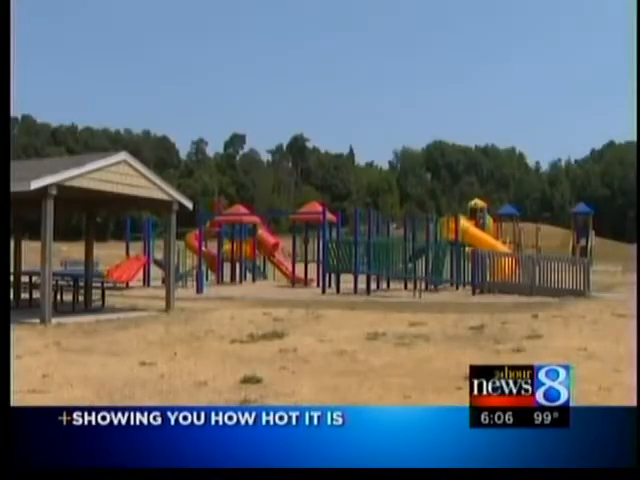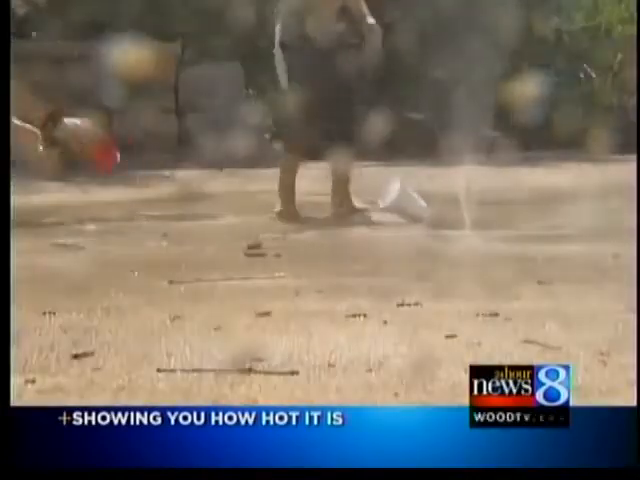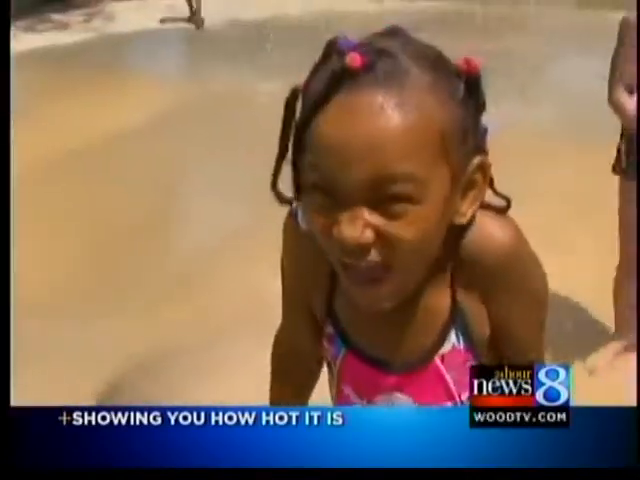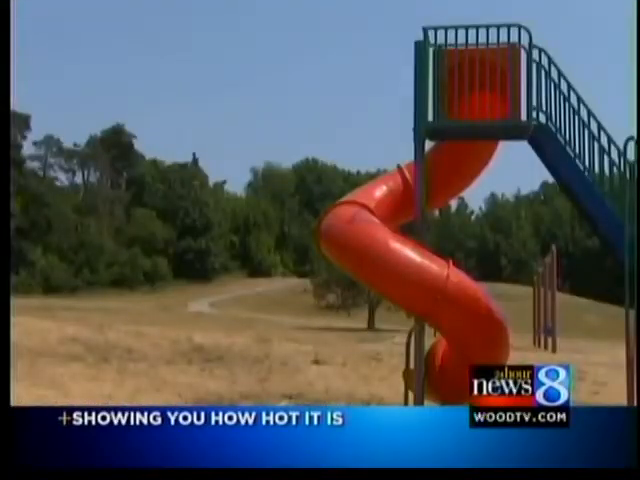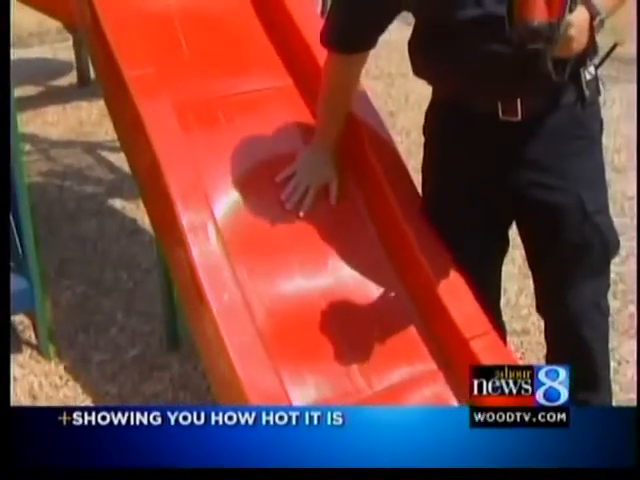Usually this Cascade Township Park is packed, but today, the only parks that can attract any kind of a crowd have one feature in common. It's too hot today. We need water. Even the primarily plastic playgrounds are ghost towns. The sun's been beating on that for a while.